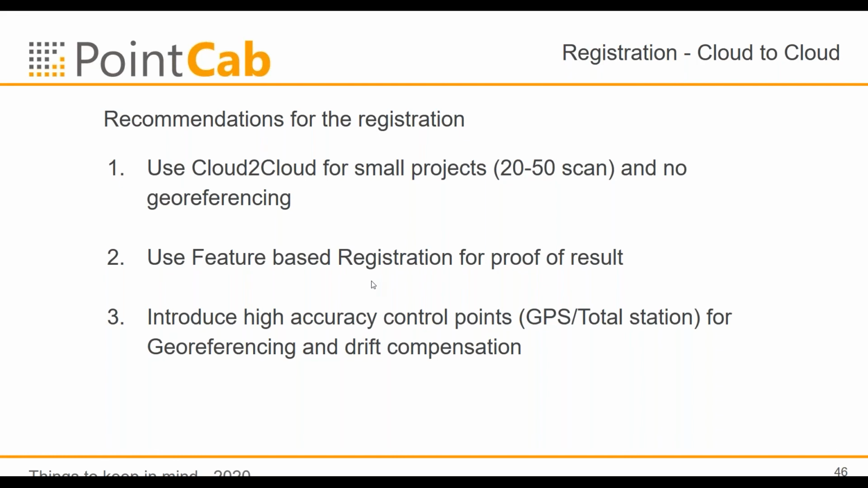Nowadays, Faro and Leica also have this in their registration sheets, and behind it, how well your registration is, is visualized in a matrix, in a colored matrix.